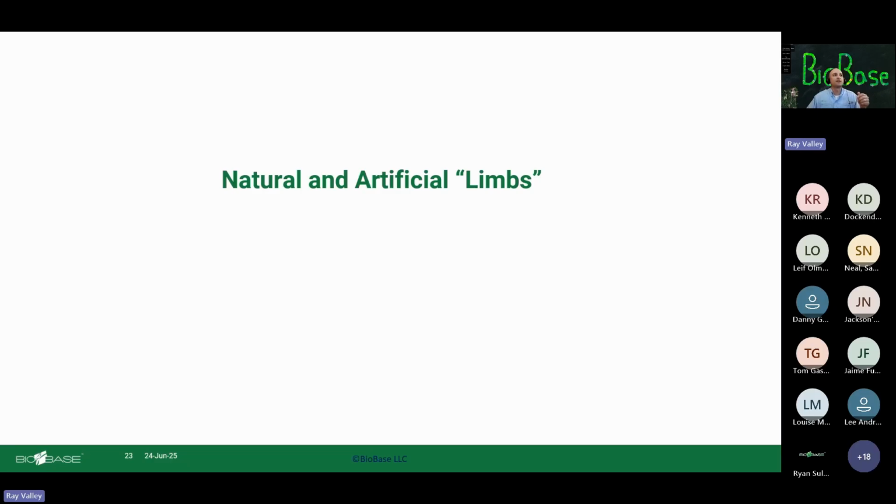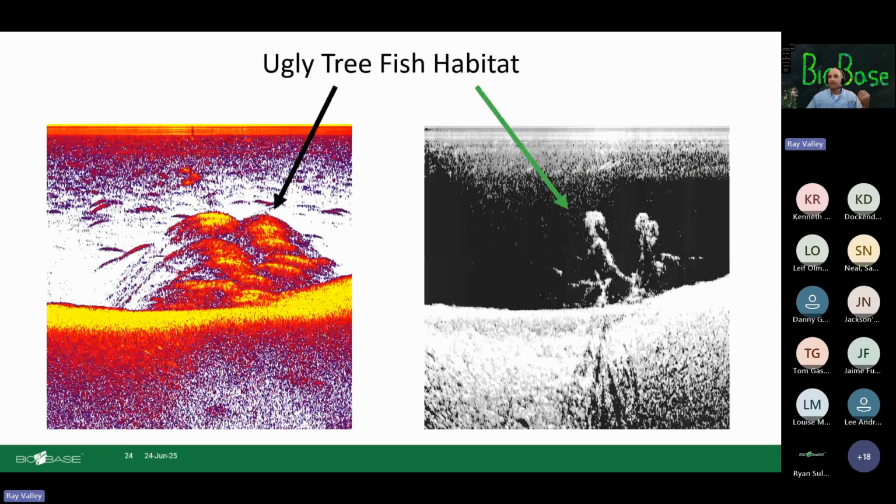All right, so now moving to artificial habitat. This is another thing that we found still needs some research and development. But there's a lot of this going on in the fisheries industry, and you see the growth of all of these, especially in reservoirs, ponds and lakes that just don't have a lot of natural habitat, so artificial habitats is all they've got.